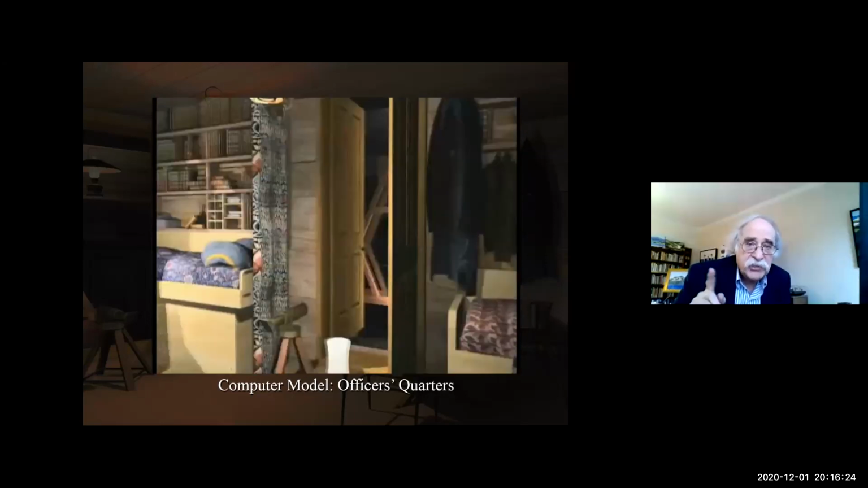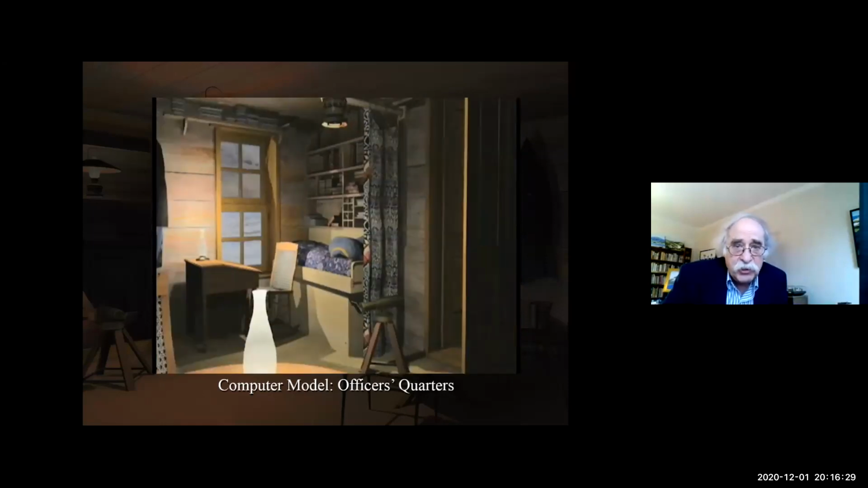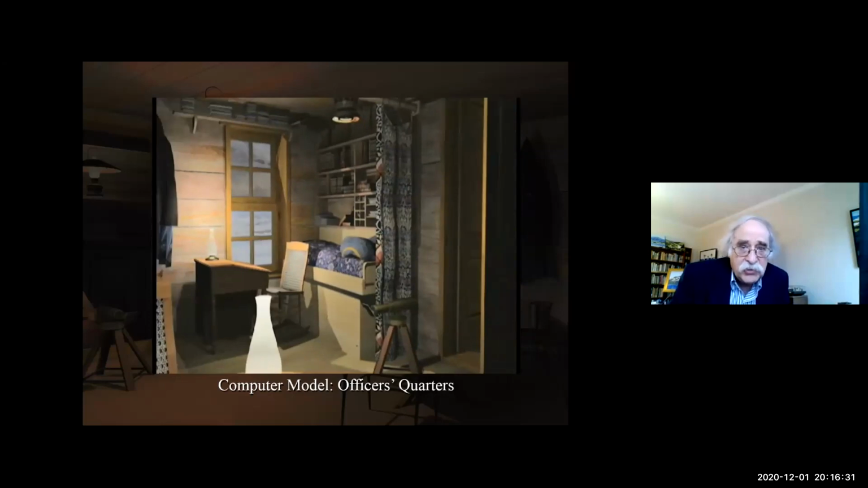But if I had a historic building and I needed an accurate model, then I would use a laser scanner.